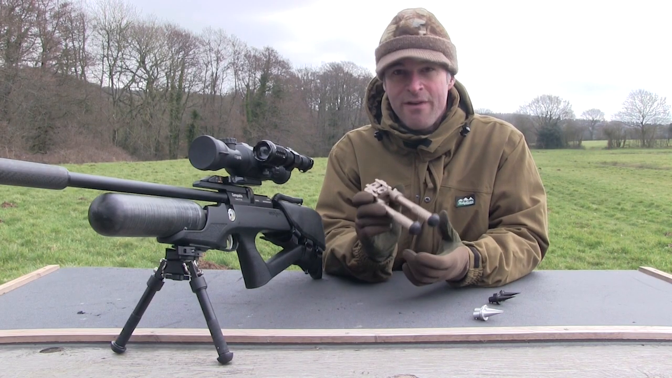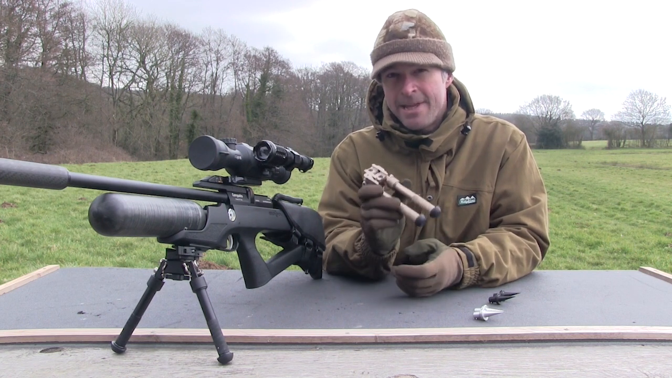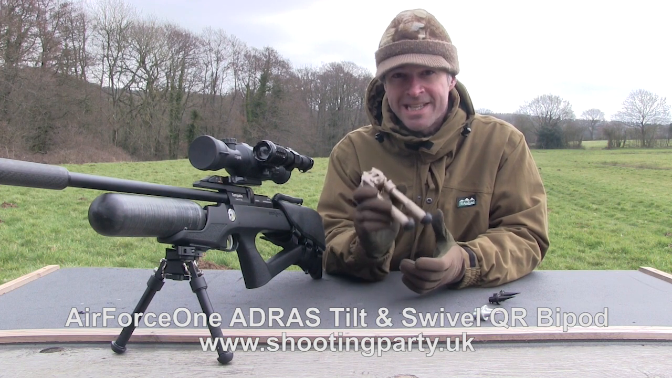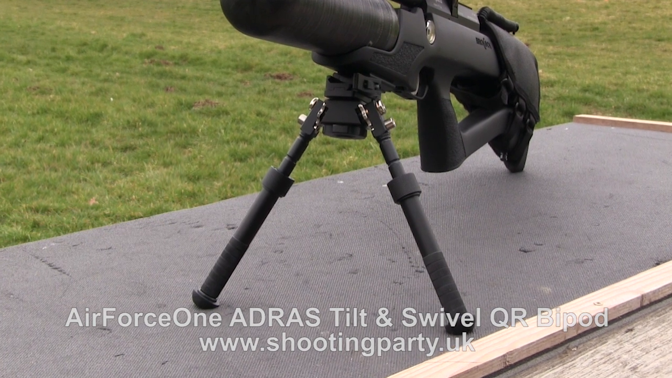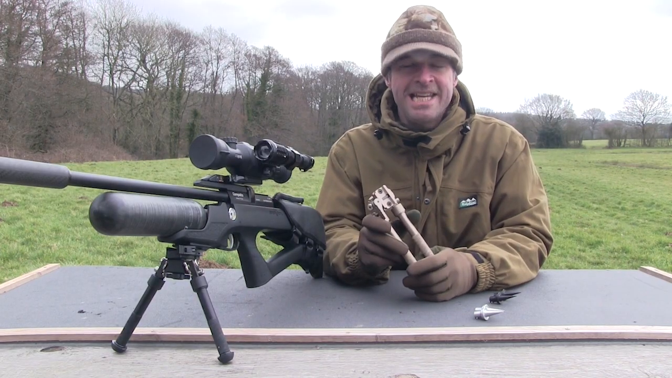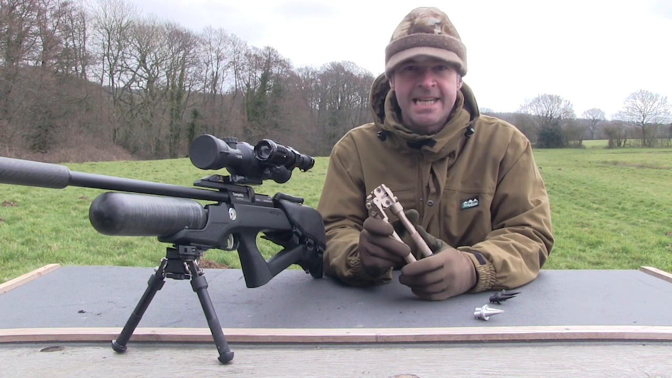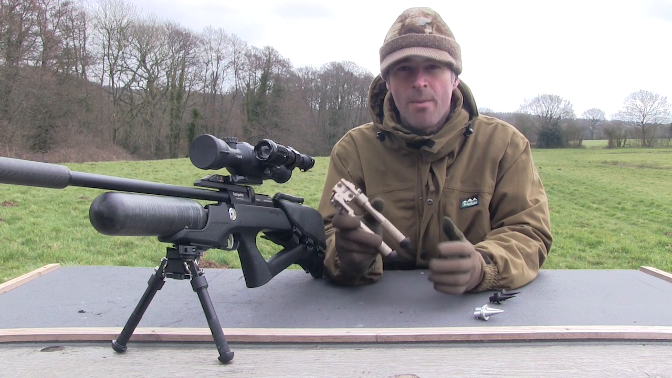It's not often that we feature bipods in our reviews, but The Shooting Party have sent me the ADRAS tilt and swivel lever bipod from AirForceOne to take a look at, and I have to say that for a bipod with a price tag of £59.99, I'm very impressed with it. Made from high quality alloys and stainless steel, the ADRAS weighs around 360 grams, so it's not going to add an excessive amount of weight to your combo.